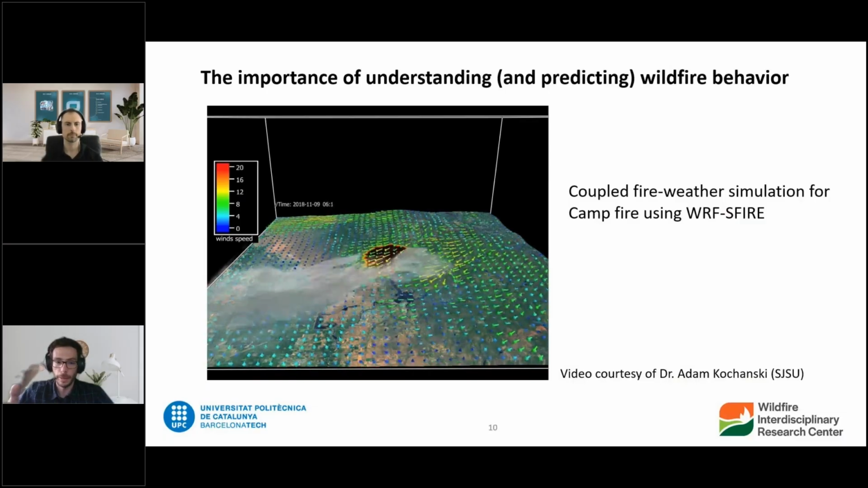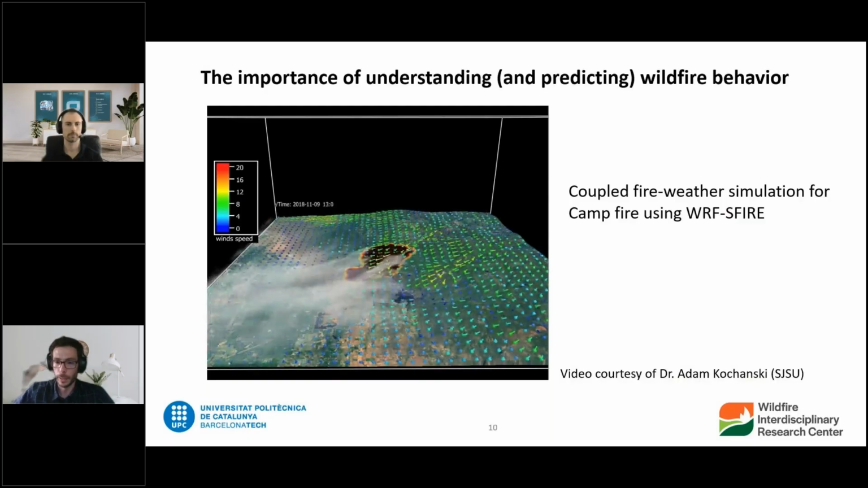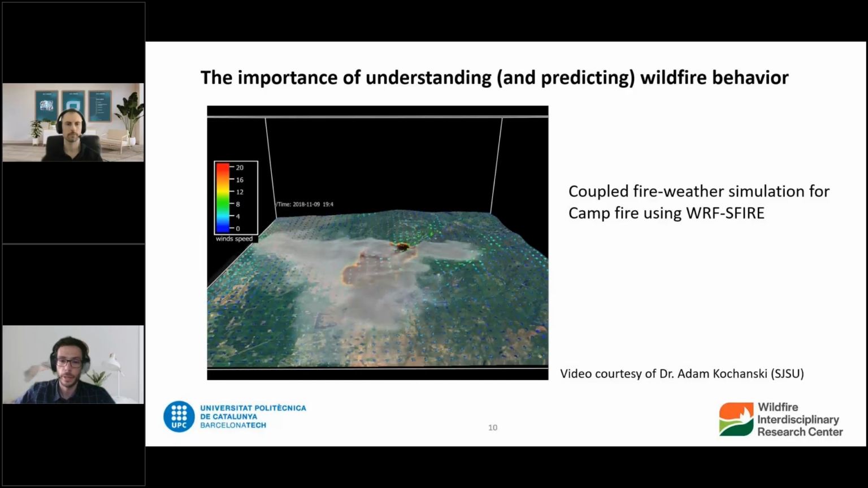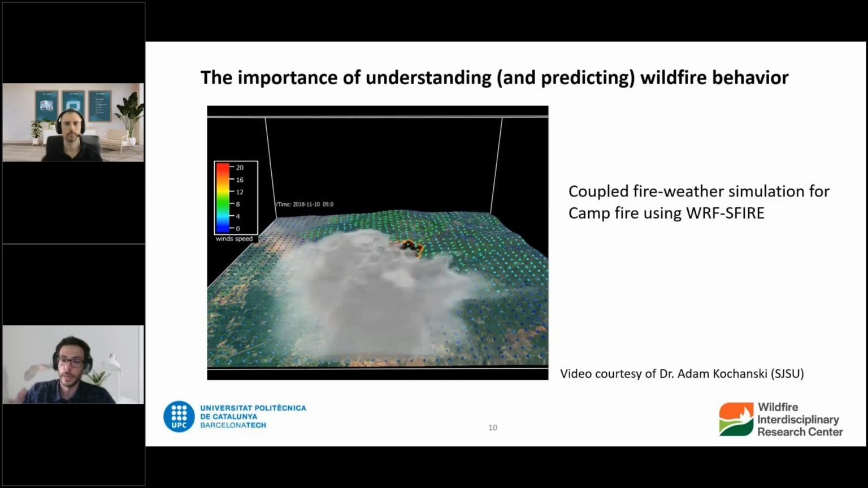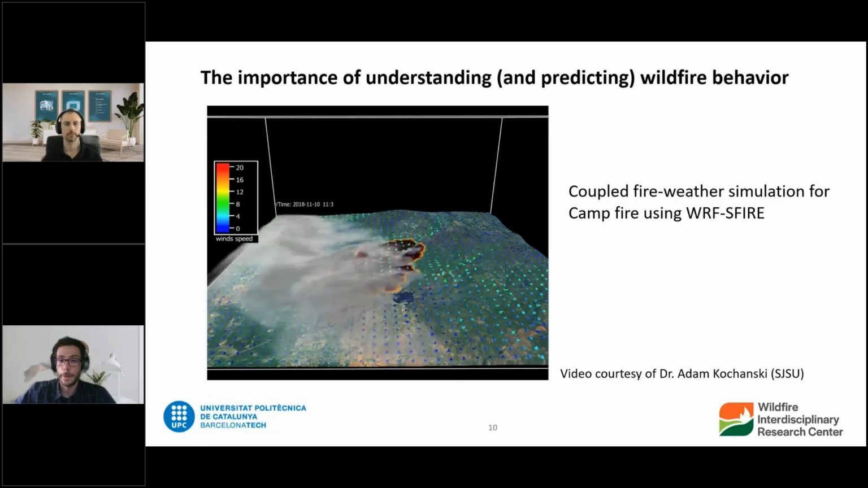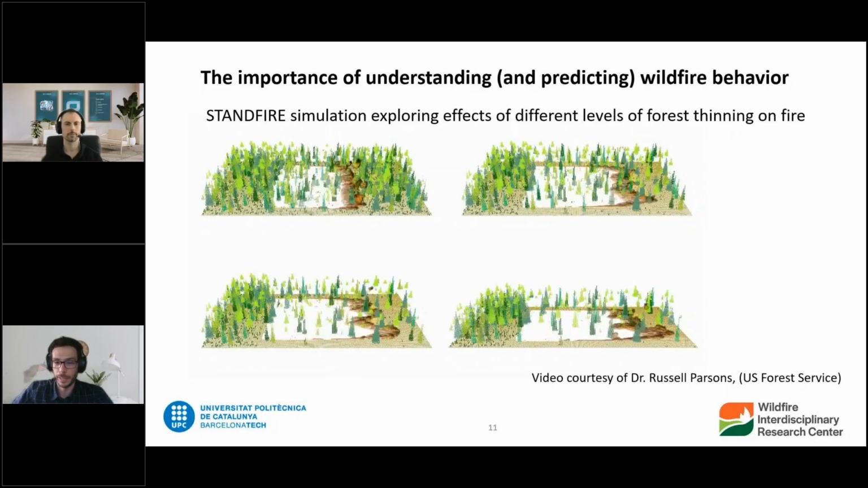There are a lot of models that, for example, this is a very large scale model that resolves the coupling between fire behavior and atmospheric behavior, atmospheric dynamics. We have very large scale models like this that can predict where the fire is going to go and how it is going to interact with the atmosphere. We also have smaller scale models, or we need smaller scale models, and there are people working on it, in this case from the US Forest Service.